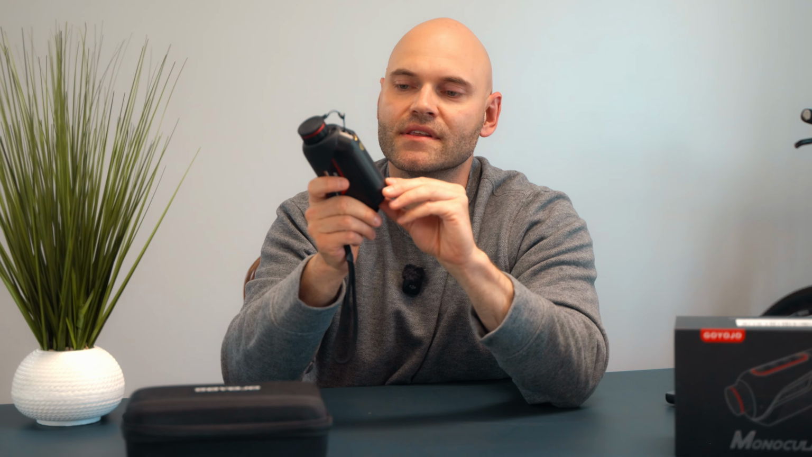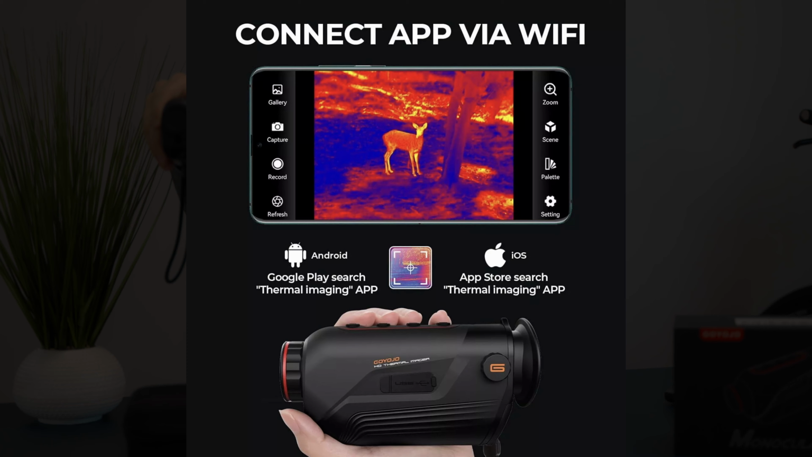Probably I'm gonna hold it in a hand, but yeah, you have this sweet option here to just mount it on a tripod and leave it right there. You can actually leave it somewhere, sit on the couch at home or outside, and just see what is going on through the app.